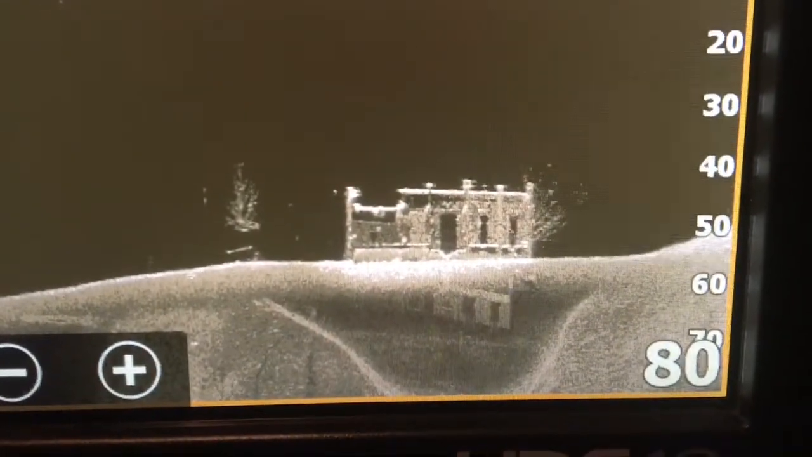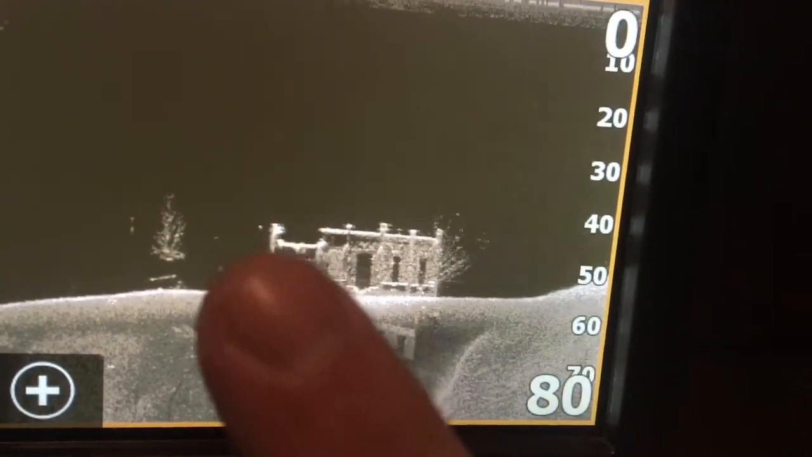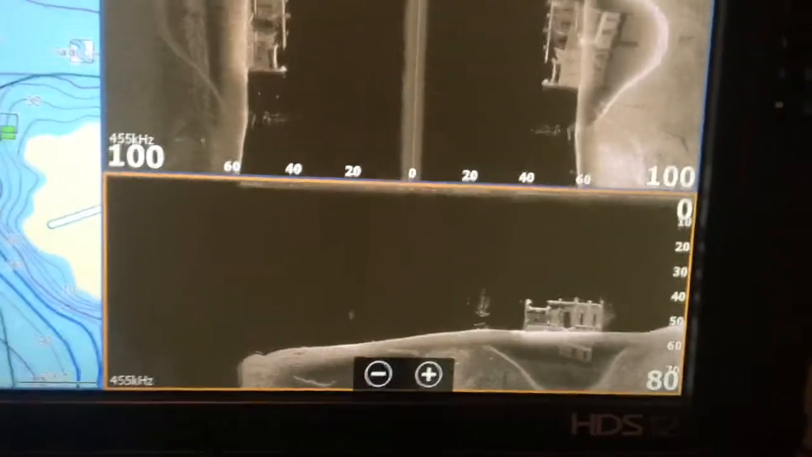Foundations at 55 feet. Look at the detail of this Lowrance, guys. You got tree hanging off of this house. You got tree here. You got fish hanging off. Drop shotting all over this thing would be good. Haven't done it yet, but I want to get a video on that.